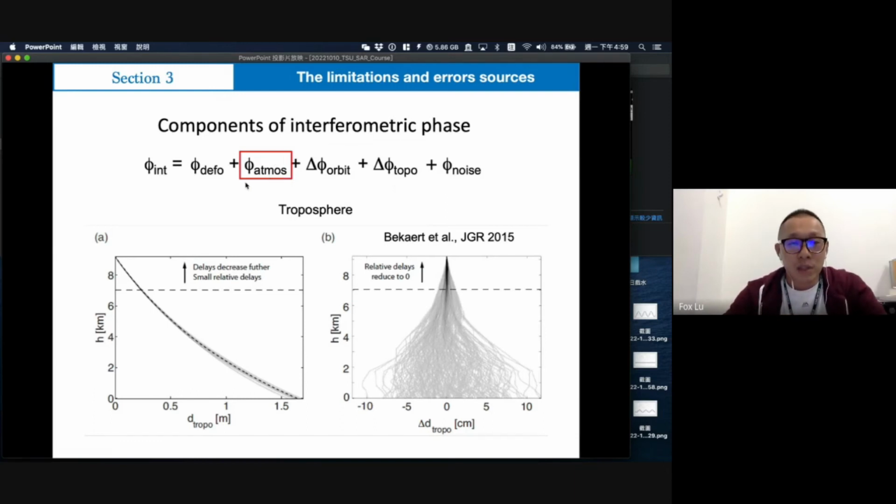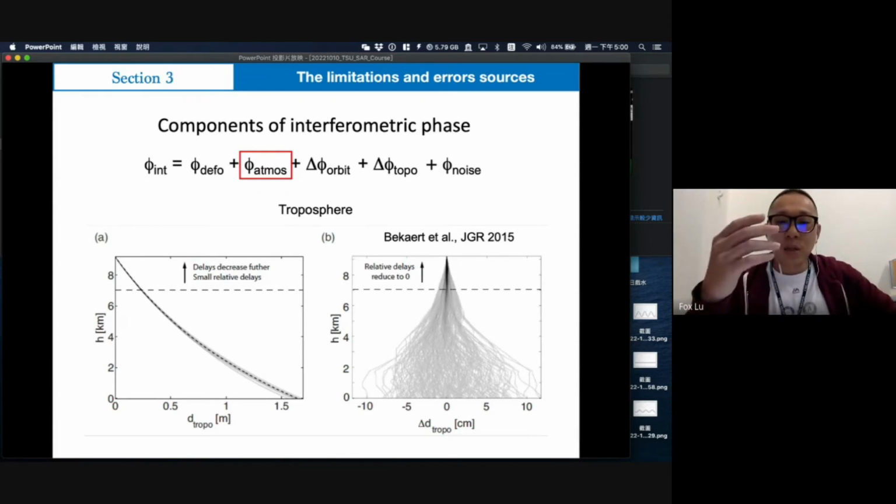I want to remove them. So first, for geodesy using radar images, the atmospheric effect right now is the big issue, the most important issue that we want to solve. As I mentioned before, it includes the ionospheric and tropospheric effects.